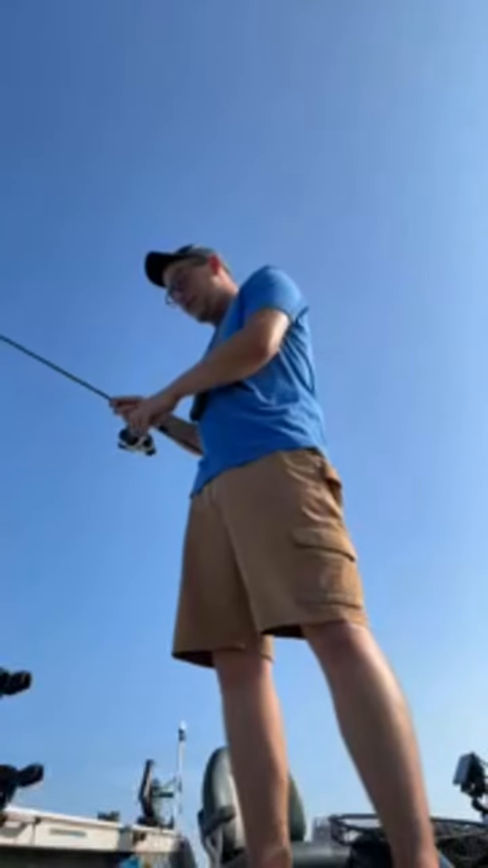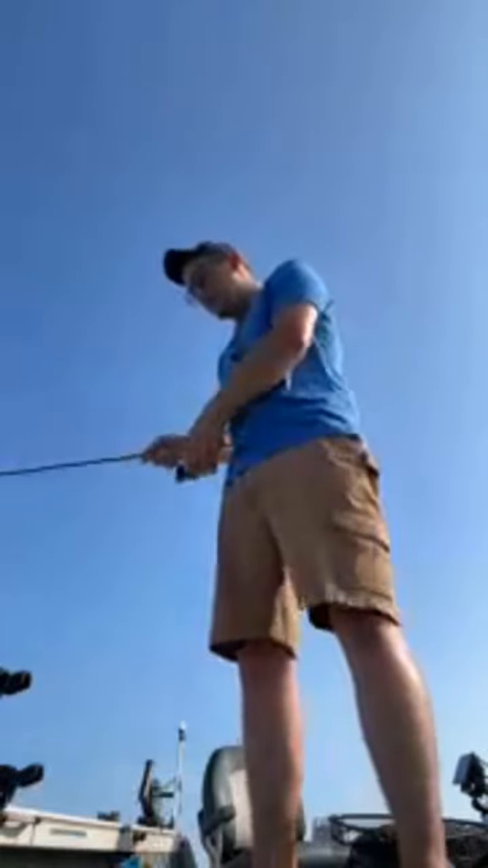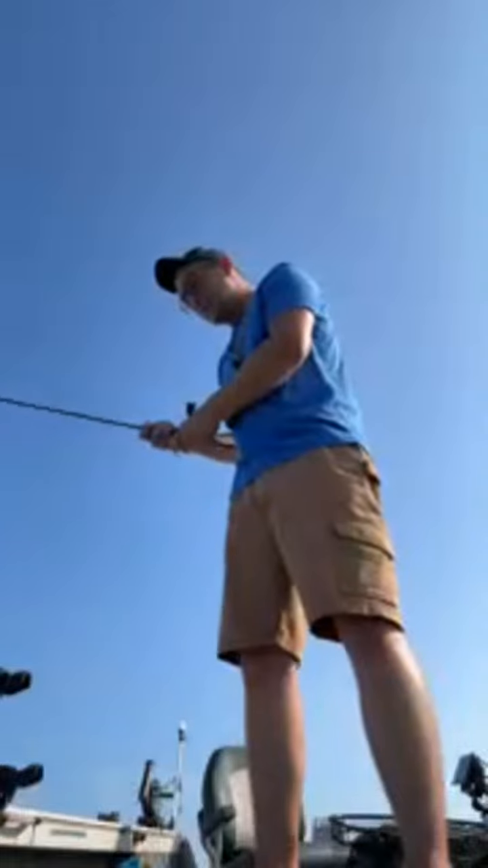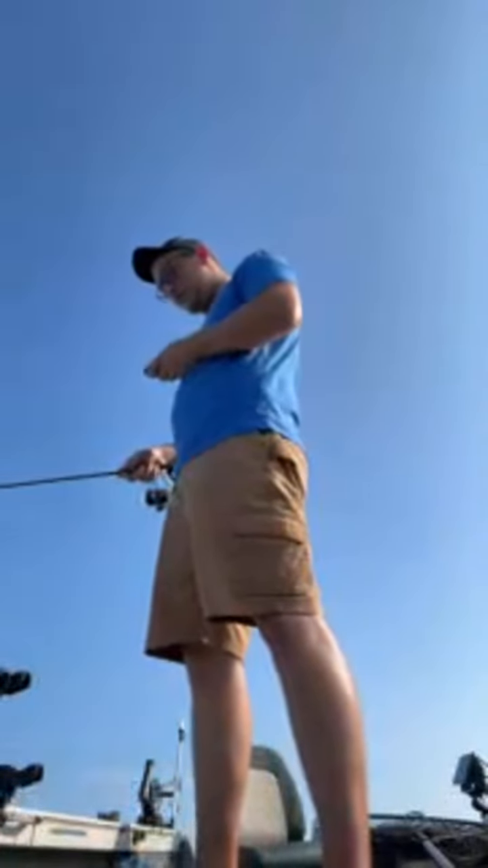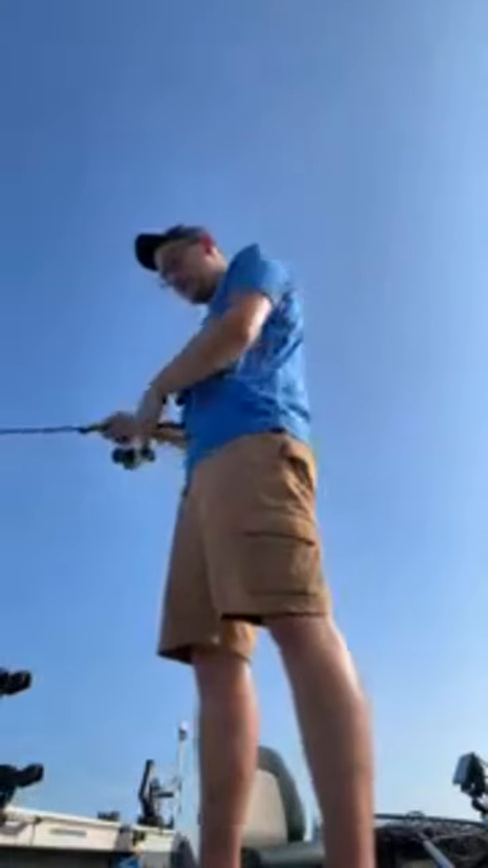Oh, there's one coming off the bottom. That doesn't make me very happy. Coming off the bottom like that. I'm not trying to catch some sheephead. There's a couple suspended though. Definitely look after those ones.